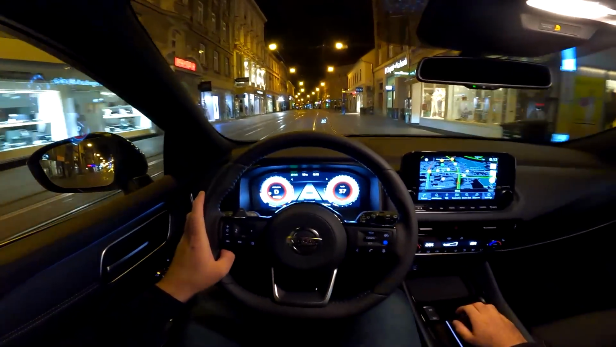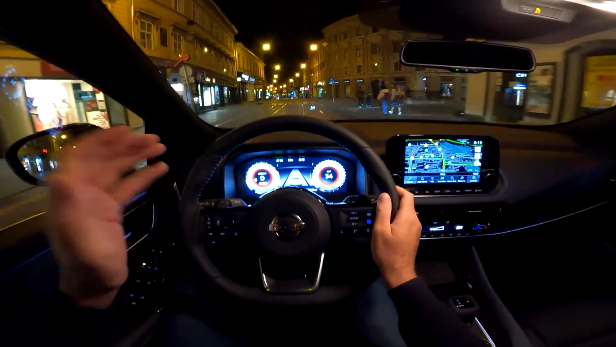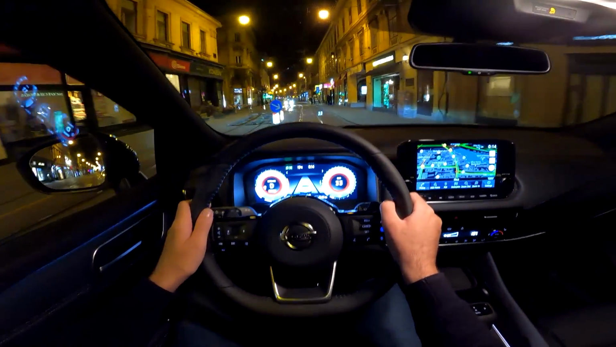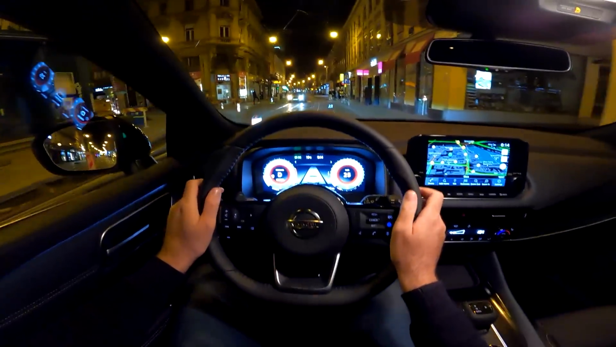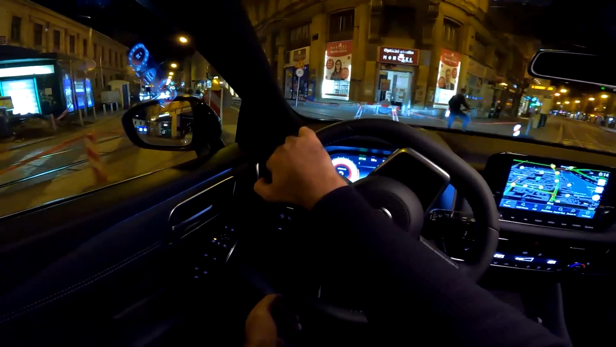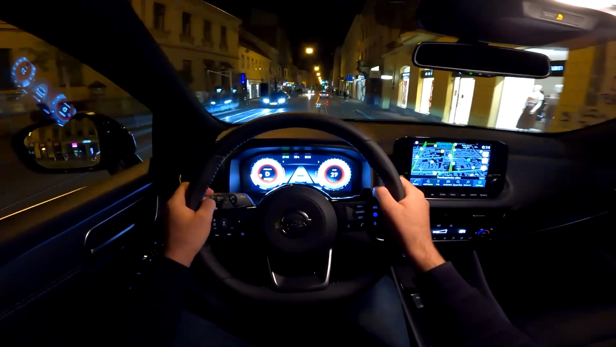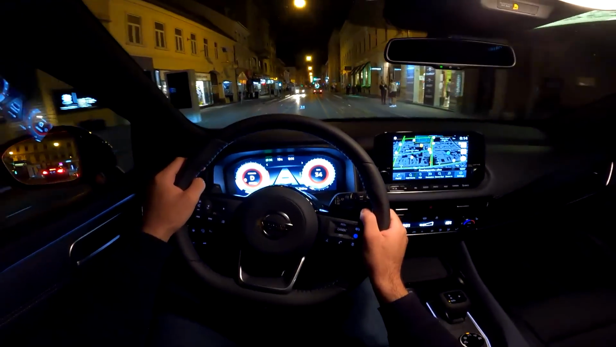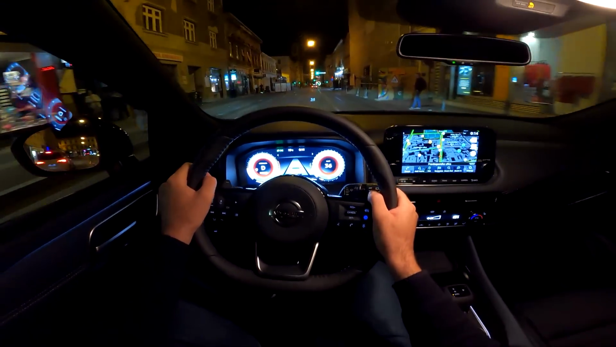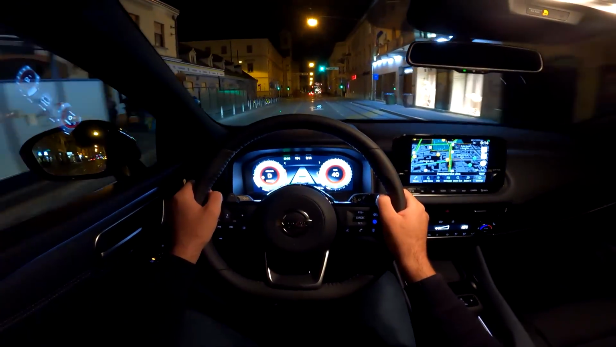So, the new CMF-C platform means that we have a 41% stiffer car compared to the predecessor, and also the car is 60 kilos lighter. Those are some impressive numbers, and you can definitely feel that as soon as you go for a harder drive, let's say it like that. The car behaves much better than the predecessor, and it's definitely a big improvement if you ask me. And for sure, when you go for a test drive, you will notice that.